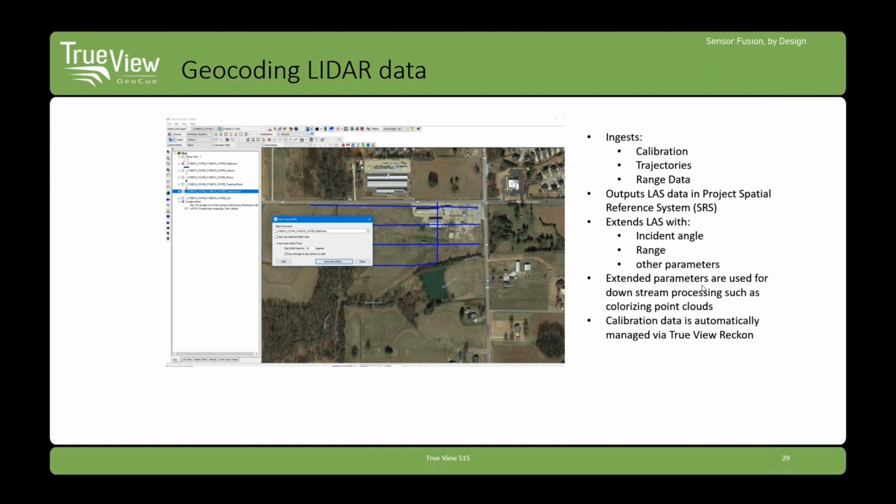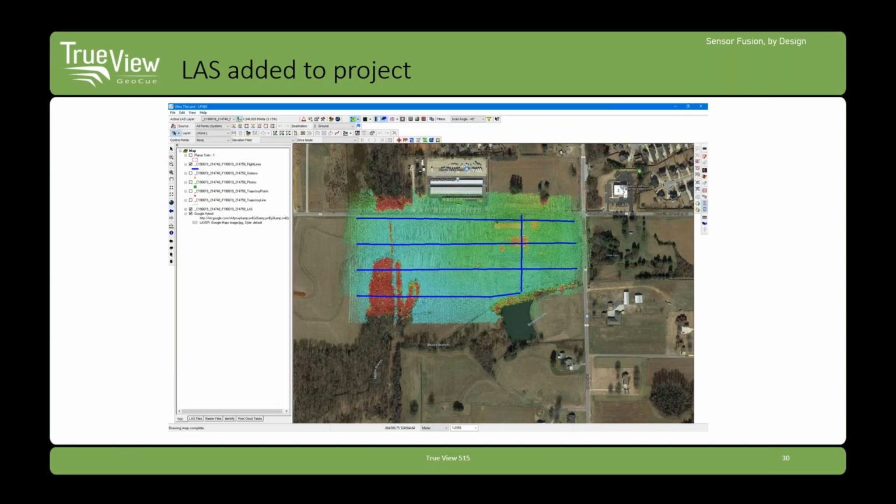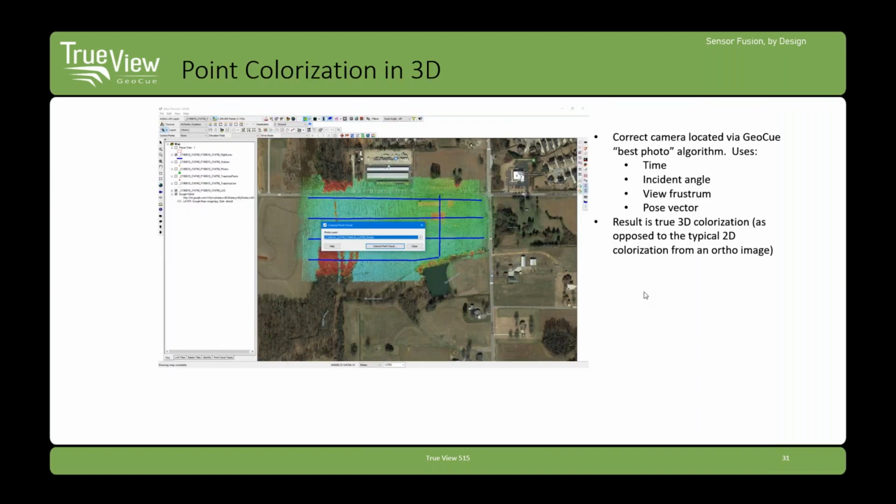After you run geocoding of the LiDAR data, you get a traditional LiDAR point cloud, and it's loaded directly into Evo, ready for whatever exploitation you're going to do. So at this point, you've got data that you would see from common airborne UAV LiDAR systems. But we add the colorization step to this. This is just a click of a button. Yes, I do want to colorize. I can't imagine why you would not want to do this step.